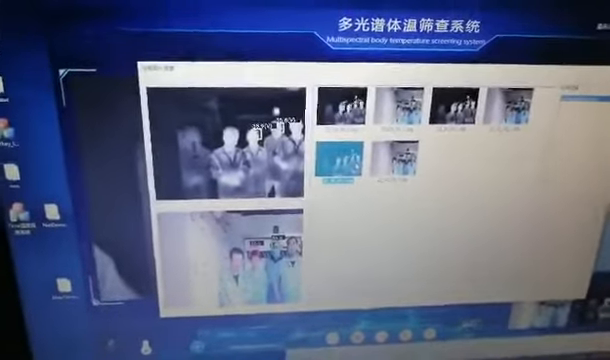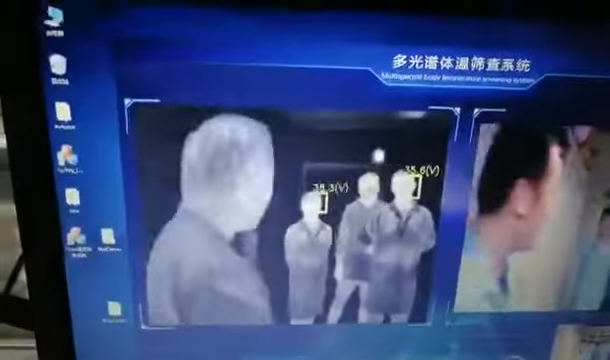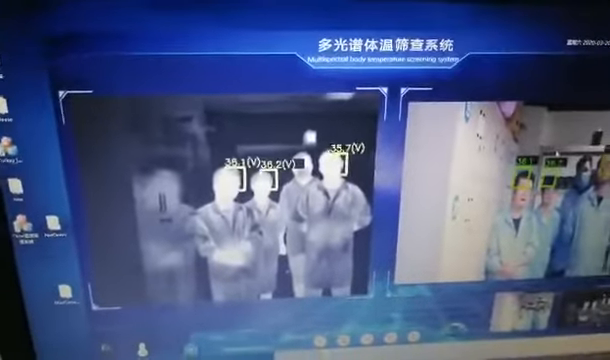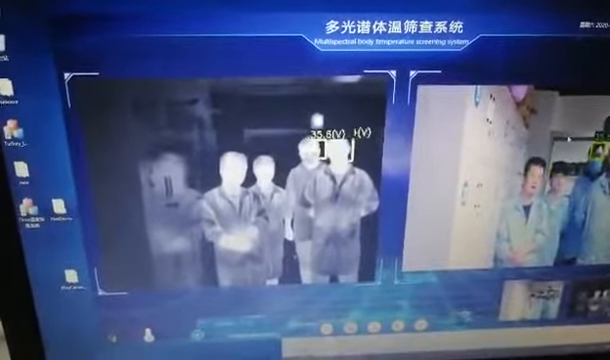Actually, we are using the real intelligent dual sensors, intelligent algorithm for visible camera, and the thermal imaging camera system, face detection, accurate temperature measurement, low false alarm, and the accuracy of temperature is plus and minus 0.3.